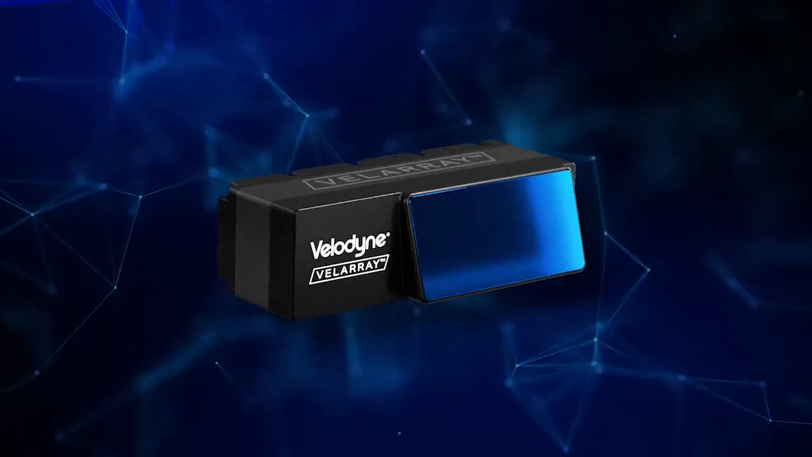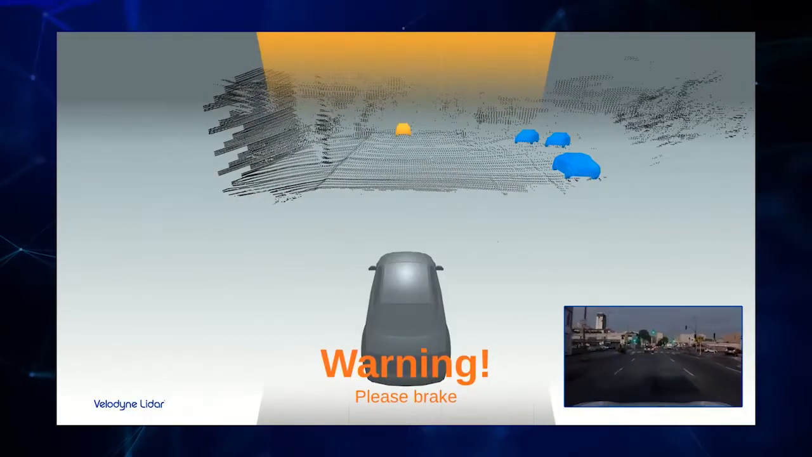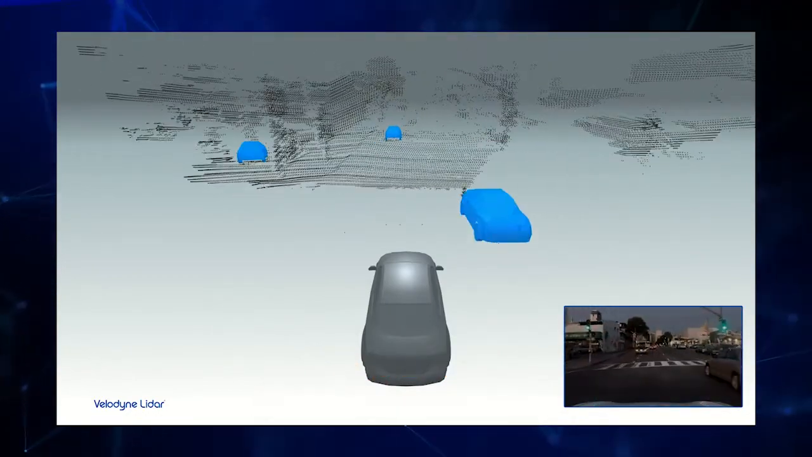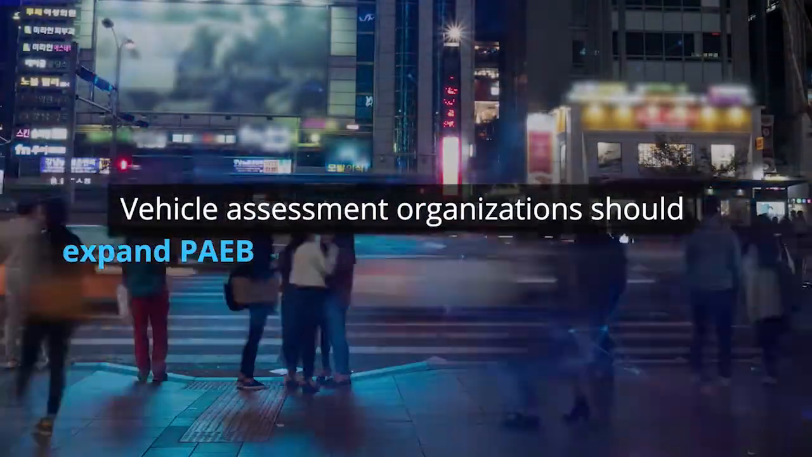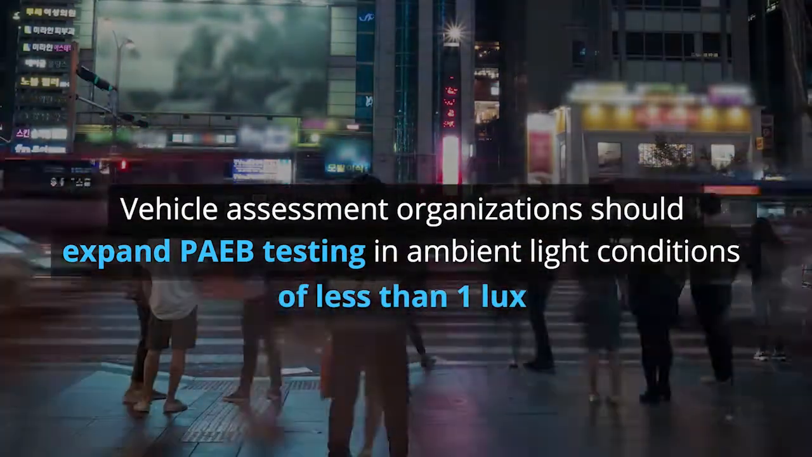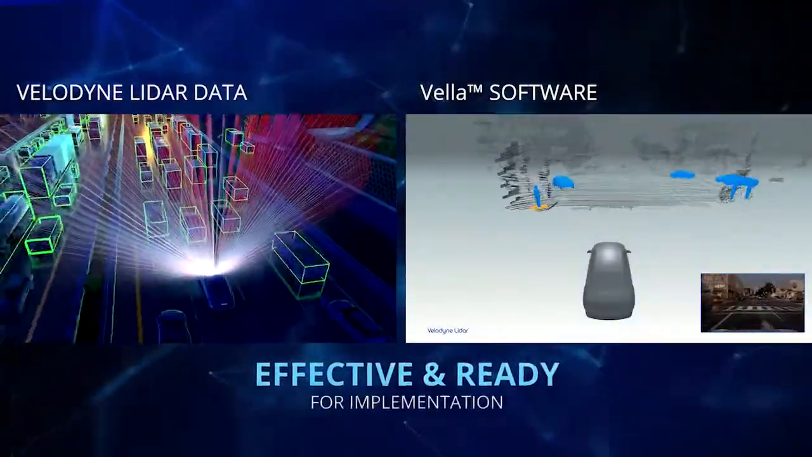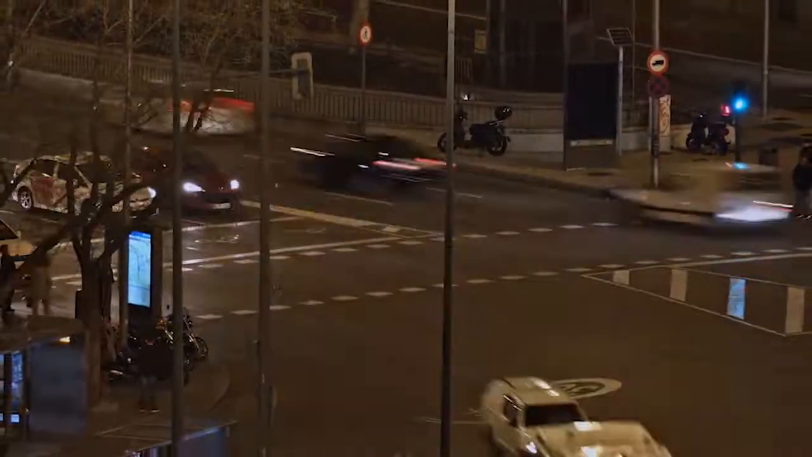The availability of affordable LiDAR-based PAEB solutions indicates that improved nighttime performance is a reasonable expectation for regulatory and testing agencies to implement in assessment protocols. Therefore, vehicle assessment organizations should expand PAEB testing in ambient light conditions of less than 1 lux. Velodyne's Veloray LiDAR data and Vela processing software is effective and ready for implementation, with the potential to save the lives of thousands of pedestrians annually.